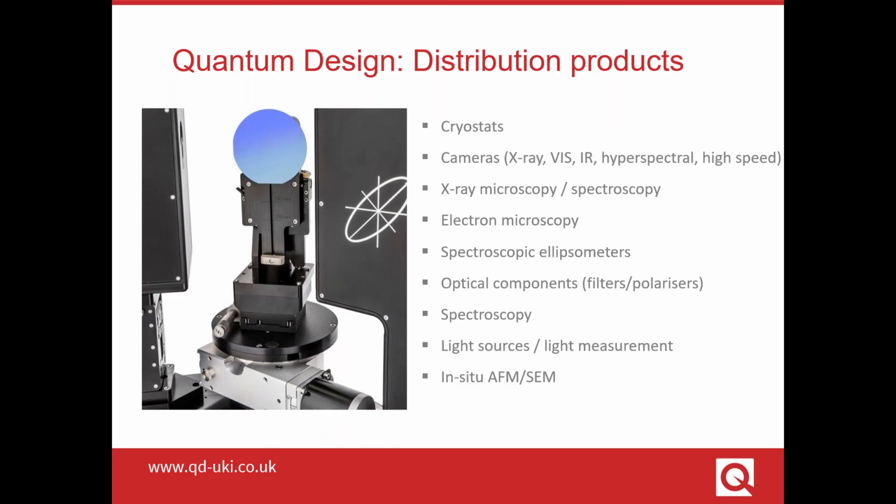Then we come on to our broad portfolio of products that we distribute. As you can see, we cover many different applications with an offering of various cryostats, imaging cameras from the X-ray through infrared and even hyperspectral, some fairly niche products such as spectroscopic ellipsometers, and a range of products in complementary areas such as electron and X-ray microscopy, as well as a variety of optical and photon components.